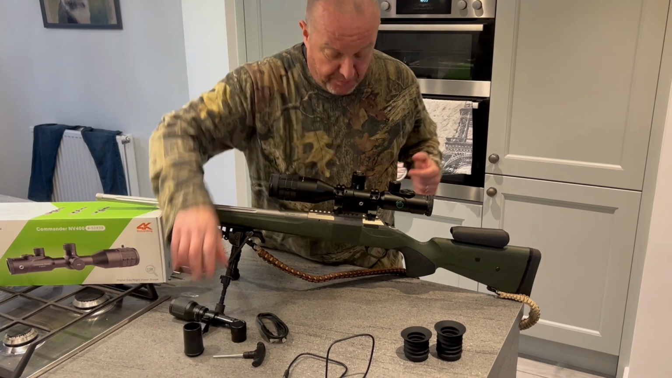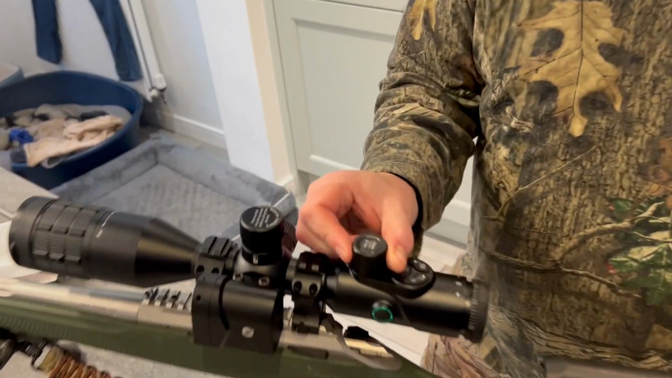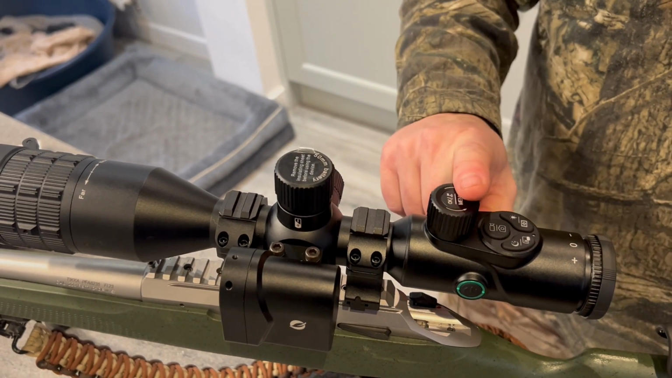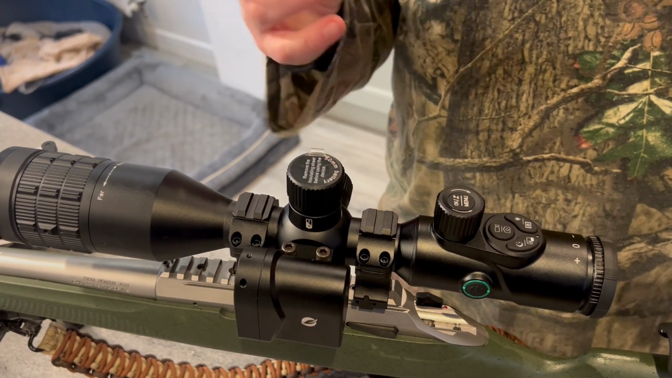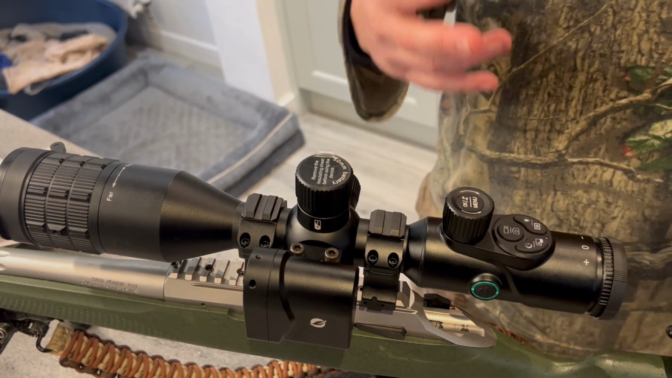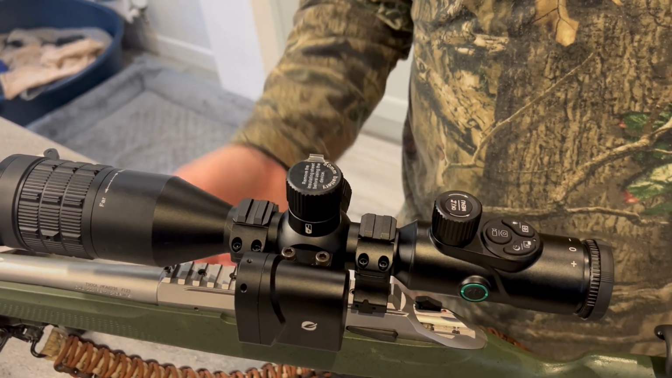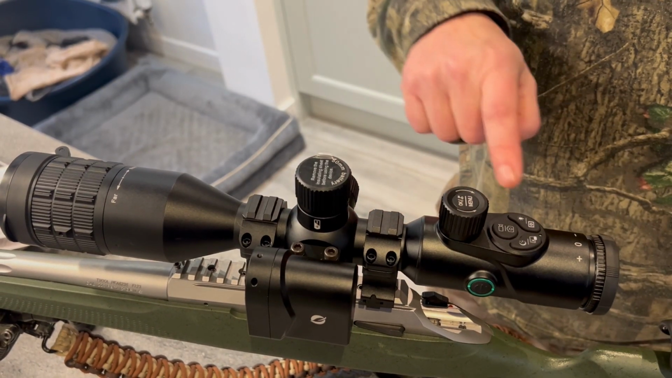Very quick run through the buttons. That is your laser rangefinder. Just one click, it comes on. If you press it down and hold it, it takes you into the menu, and I'll try and get some footage of the menu screen just to show you. It's dead simple. It follows the same kind of principles as what other makes do out there. You're not going to get anything much different.